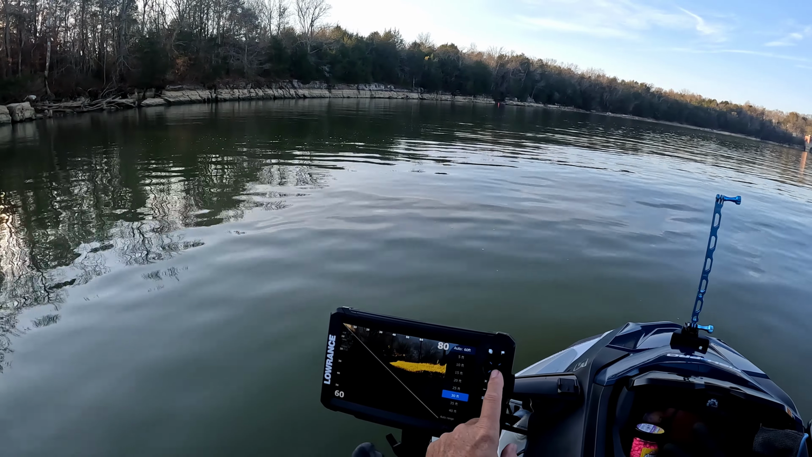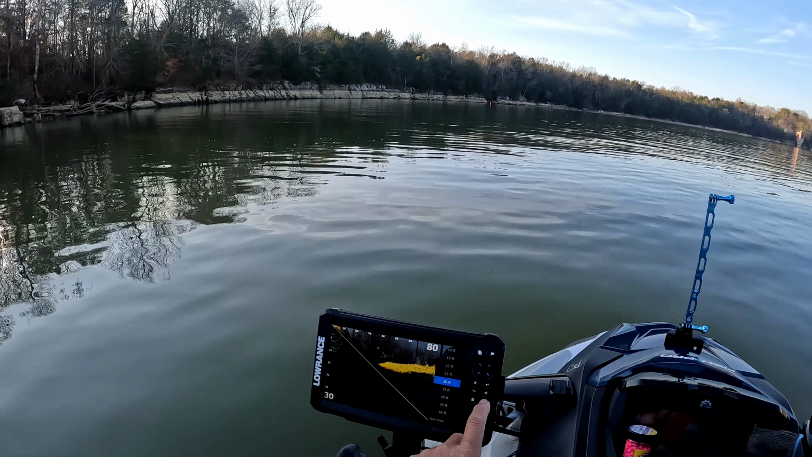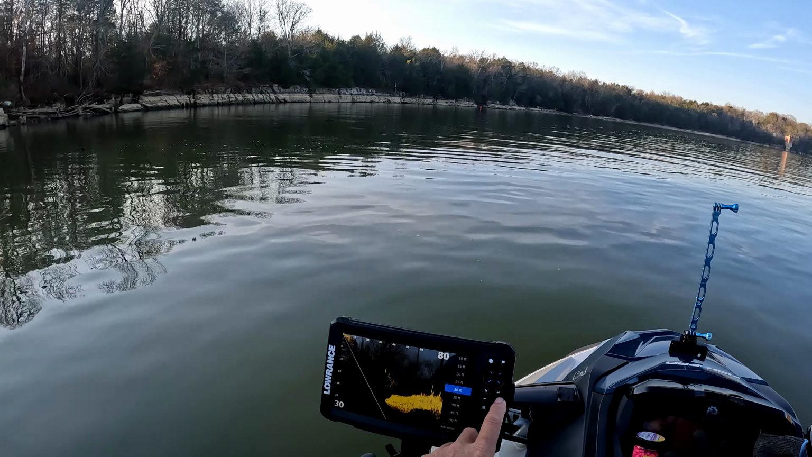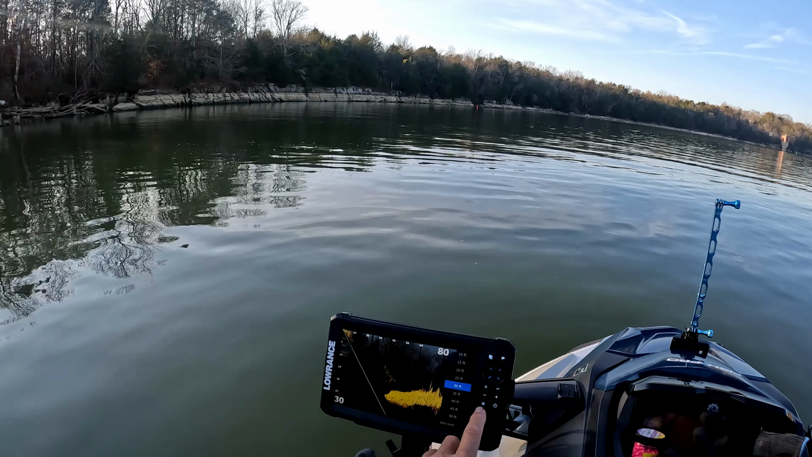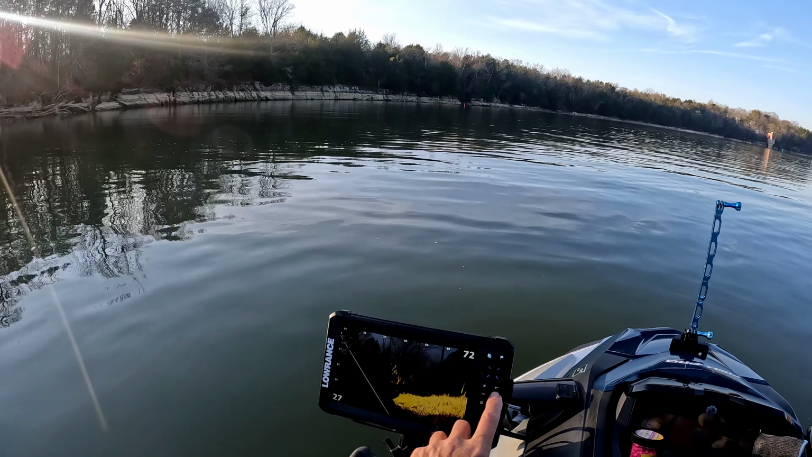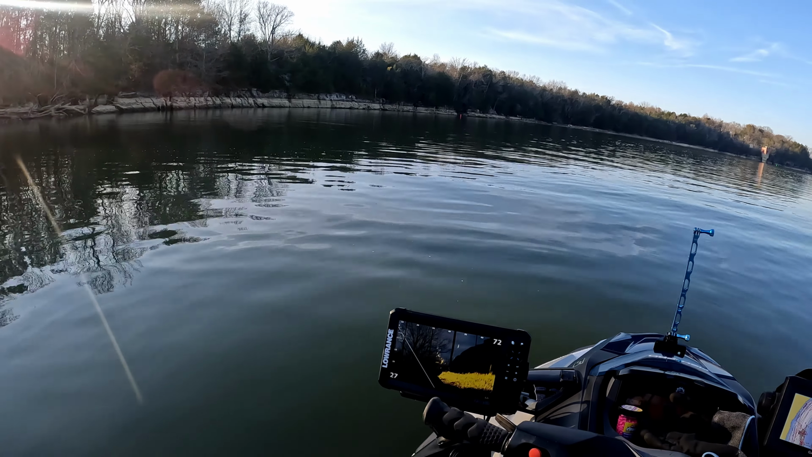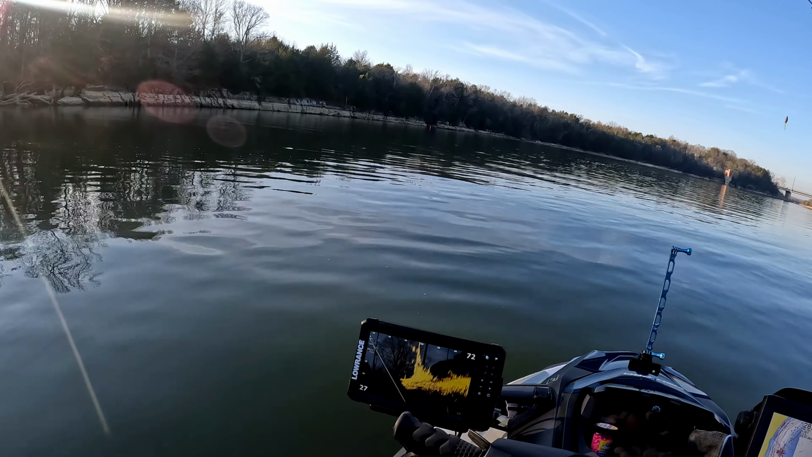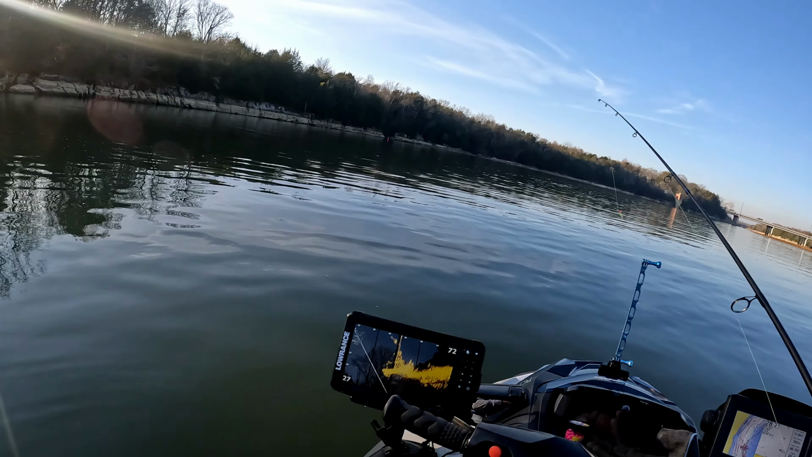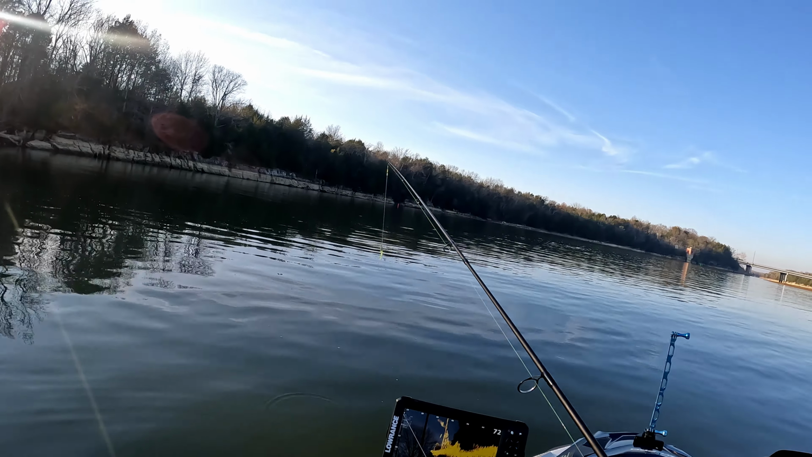It's 20, 30 feet. Here we go. Go 40 feet this way.